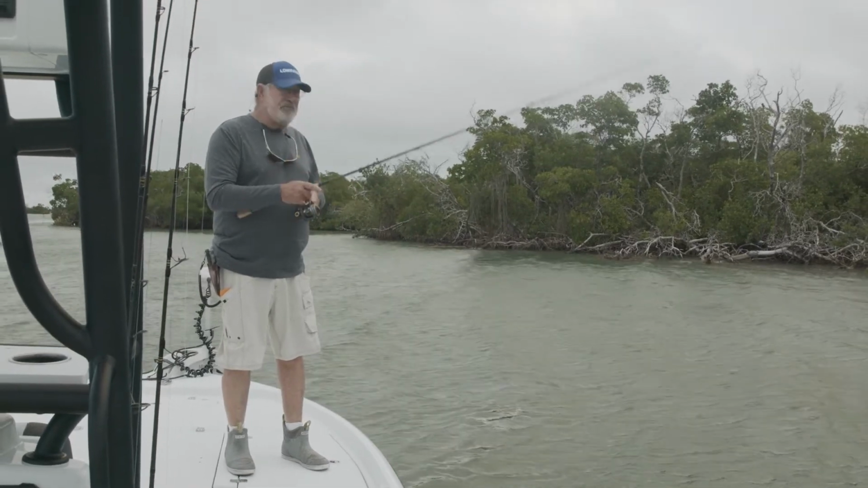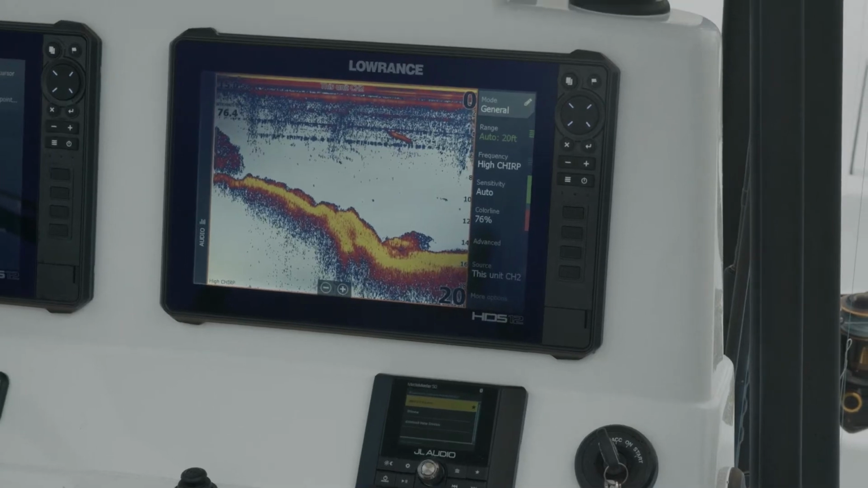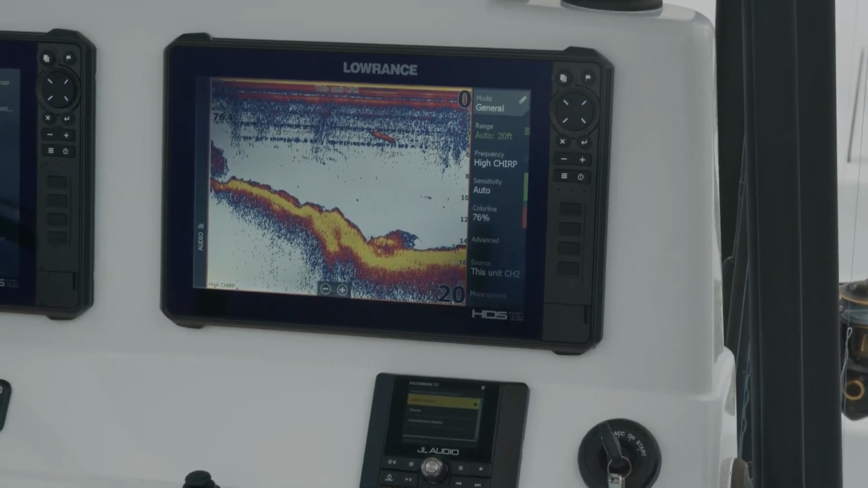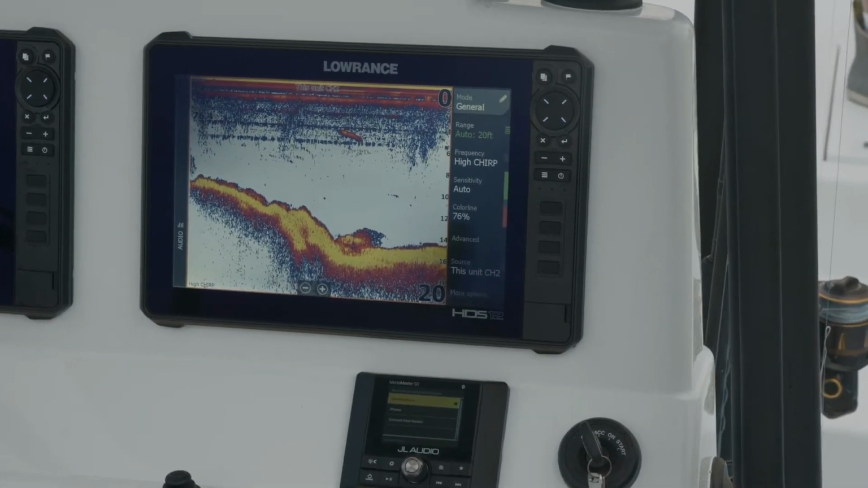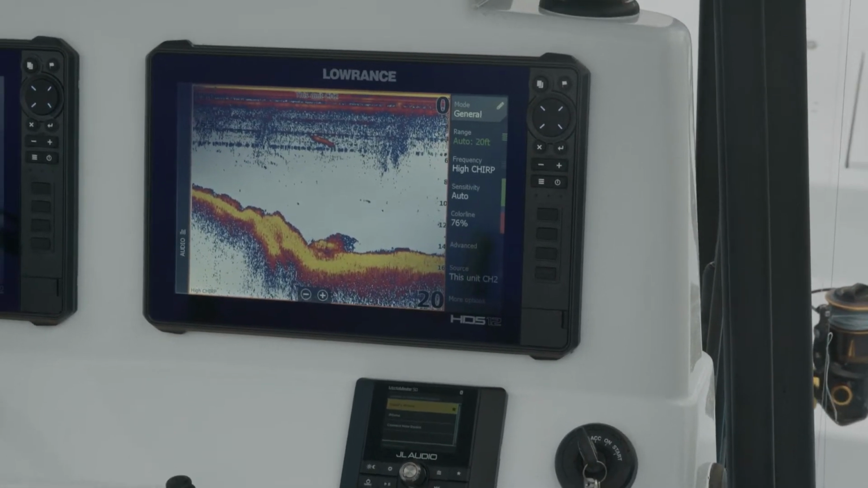Right now we're fishing out of the channel, and we're just going to fish in a deep hole where the fish like to go when it gets cold and windy. They get off the shoreline usually, and so that's what we're trying right there.